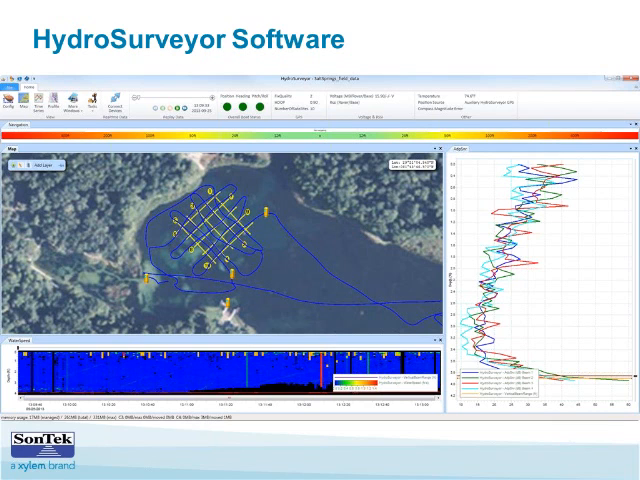There's two different options that we offer. One is a basic sub-meter differential GPS that will take correctors from SBAS satellites, geostationary satellites that provide sub-meter quality differential GPS correction, and generally that's 1 meter or less.